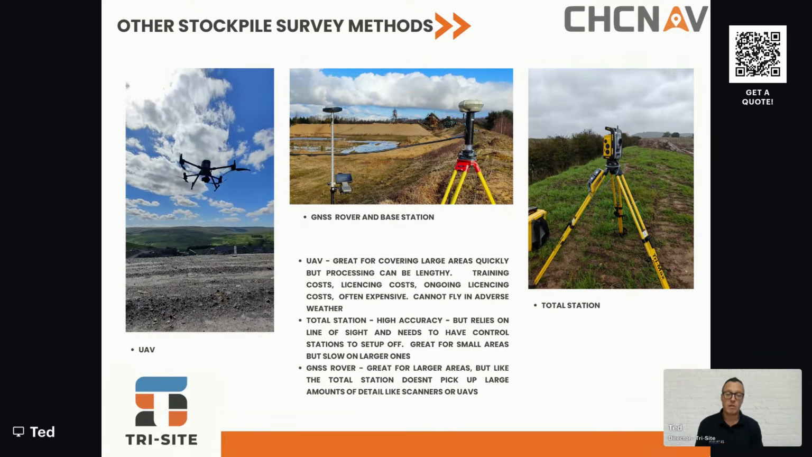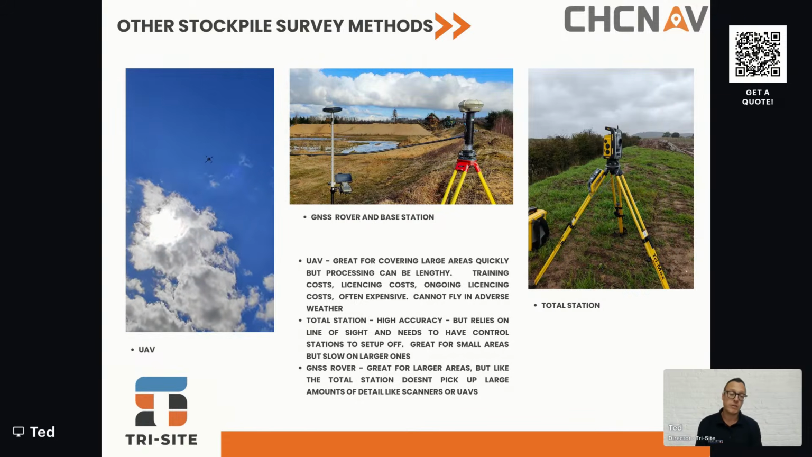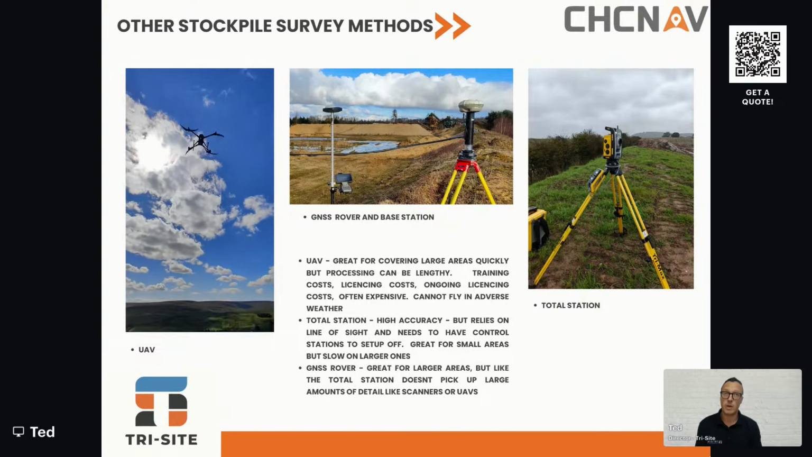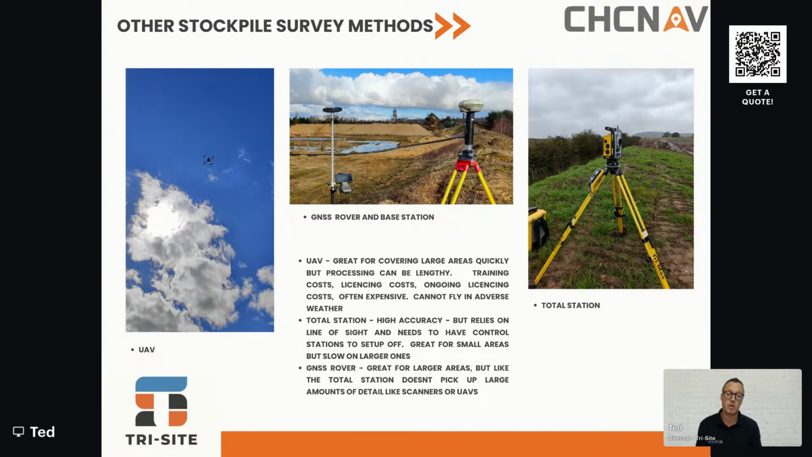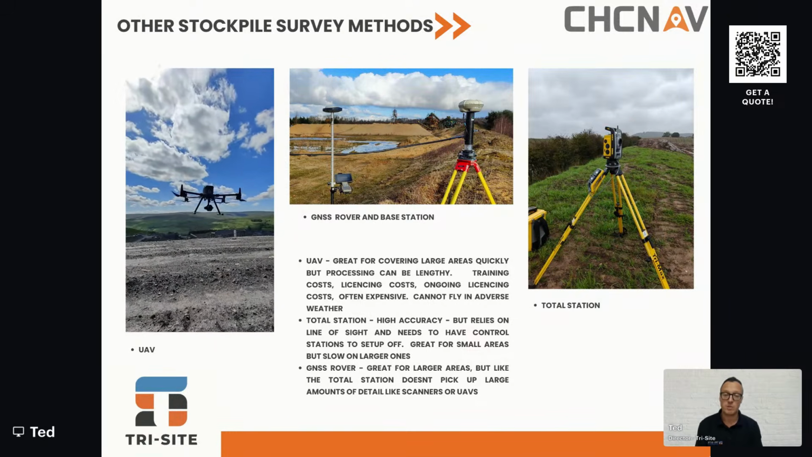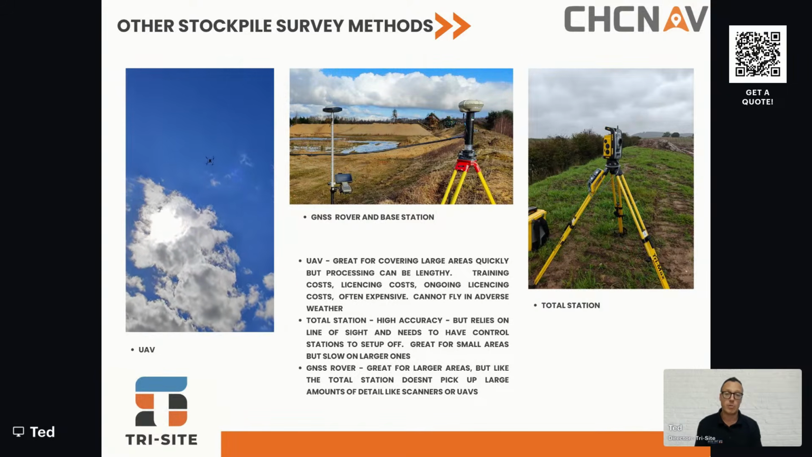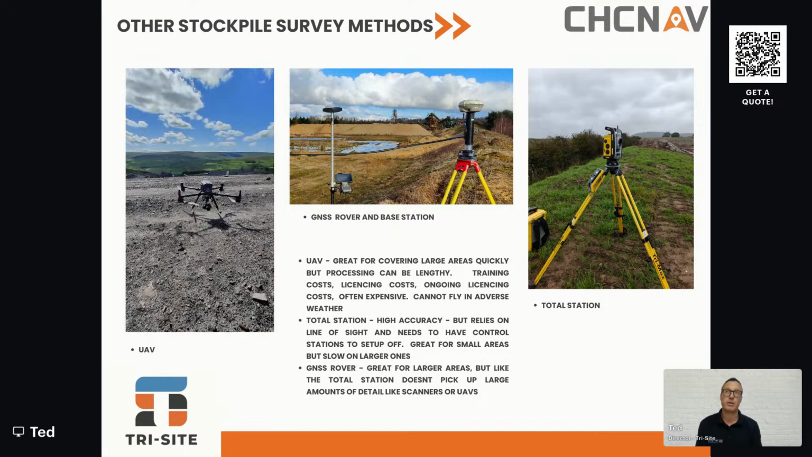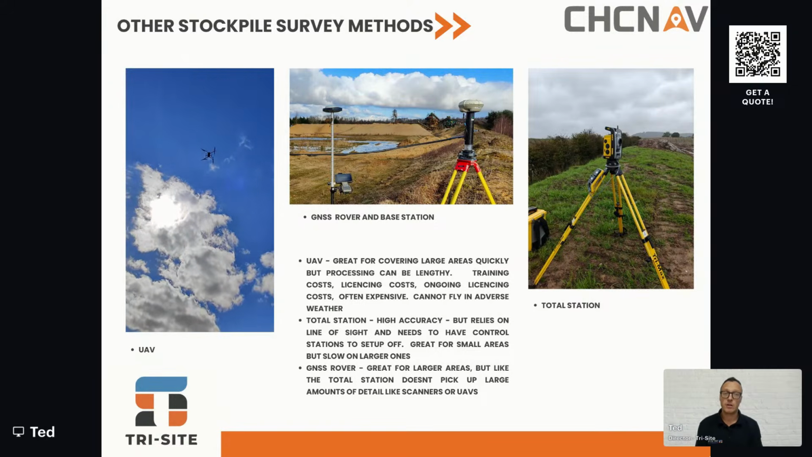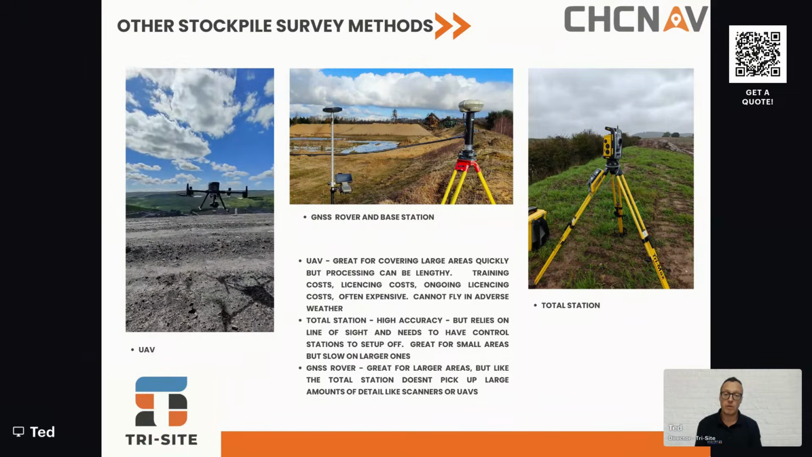Then you've got your GNSS rovers, whether you're running it off a base station or an N-trip. Great option, doesn't rely on line of sight, can cover great big areas. You do have to walk the full stockpile, so you have to walk the top and the bottom of the stockpile. So there's some downsides there, especially when you're dealing with stockpiles like I showed you in the first images. But again, you are not picking up all the detail. You are relying on a person surveying what they think is the important detail. So quite often areas are missed, so you're not getting the full picture of the stockpile.